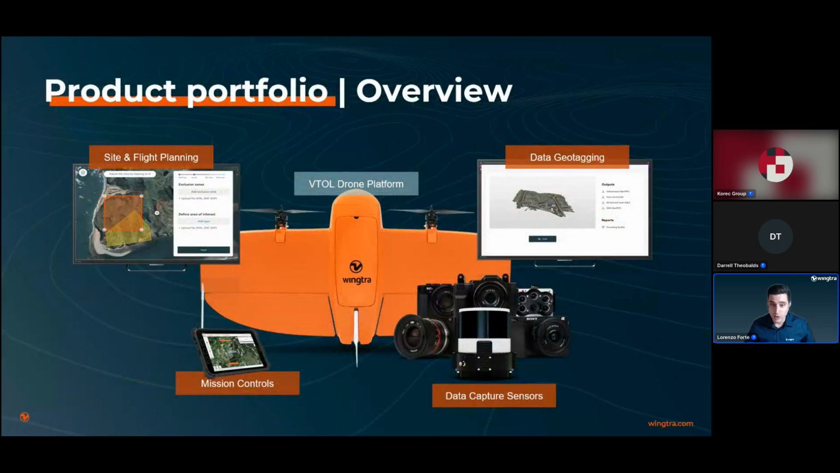And how do we do that? Well, we offer a VTOL drone platform. As you can see, VTOL meaning that it has vertical takeoff and landing capabilities. So we are able to mesh the flexibility of operating from confined spaces with the efficiency of flying in fixed wing mode, and so being able to cover very large areas.